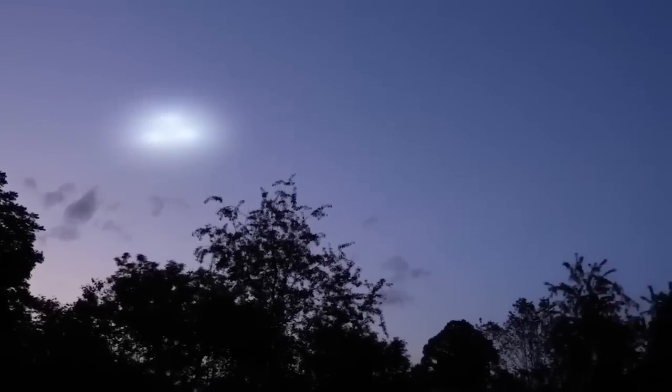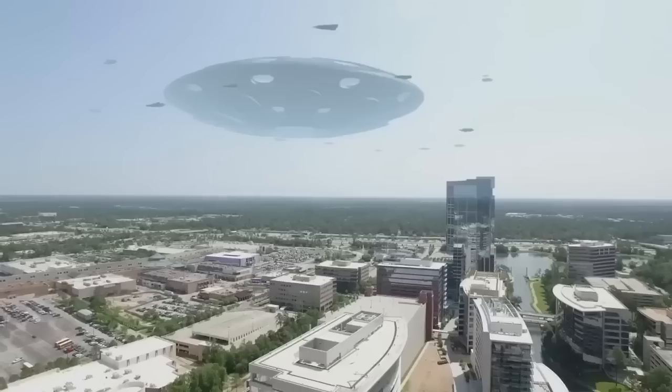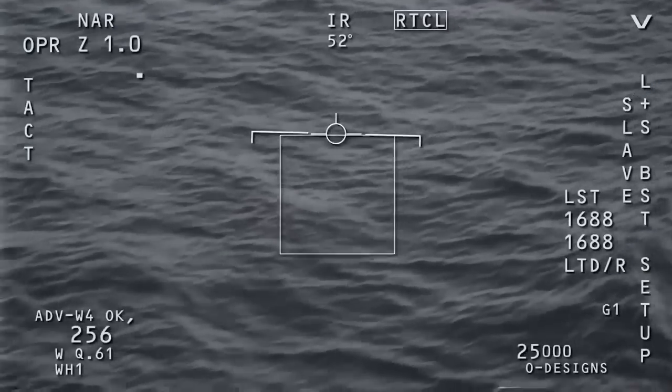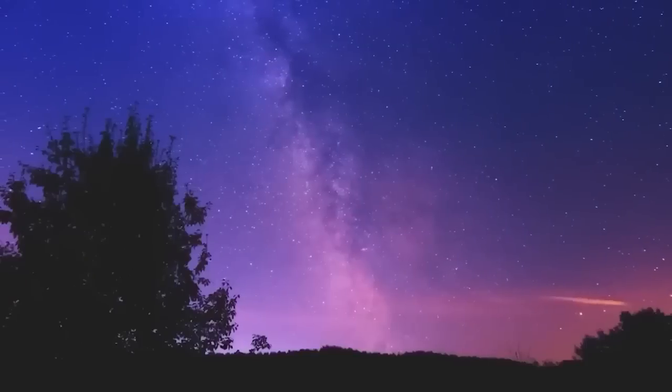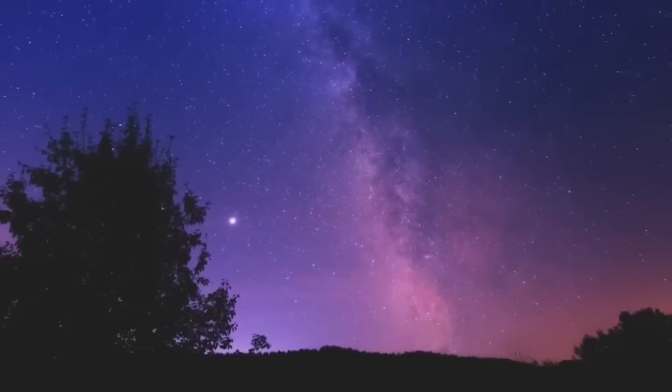Mysterious UFO in sky. One extraordinary night, something amazing happened that left everyone amazed. Have you heard of UFOs? Those mysterious unidentified flying objects that have fascinated people for a long time? Well, on this spooky night, they were real. There was a camera set up to take pictures of the night sky, just like people do every night. But this time, it saw something strange.